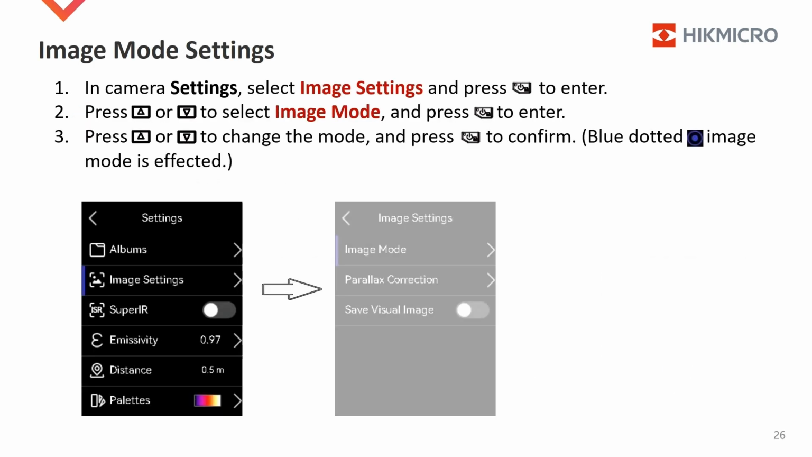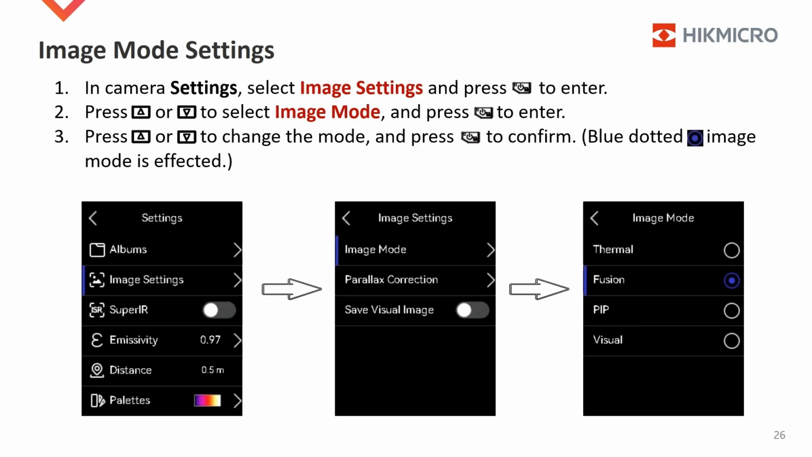Several steps to set up image modes. In camera settings, select image settings and press the power button to enter the sub-menu. Press the up button or down button to select image mode and press the power button to enter. Press the up button or down button to change the mode and press the power button to confirm. The blue dotted button means the image mode being used in the camera.